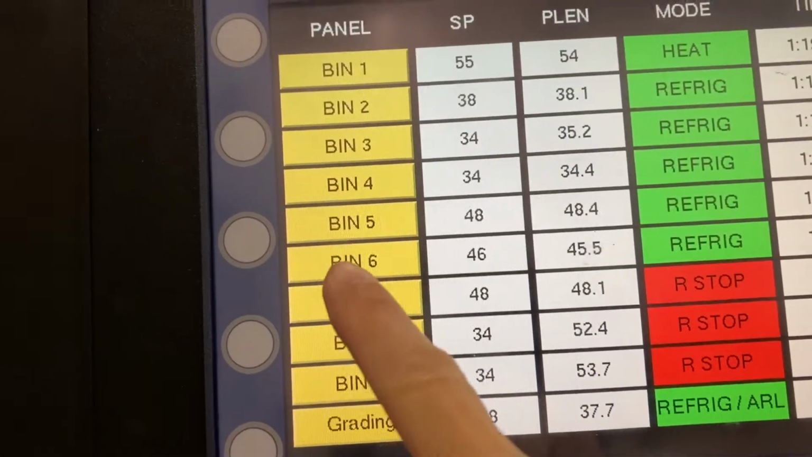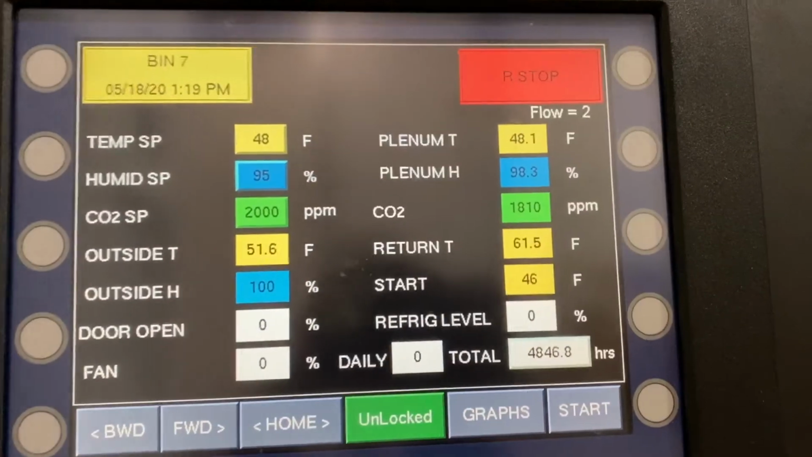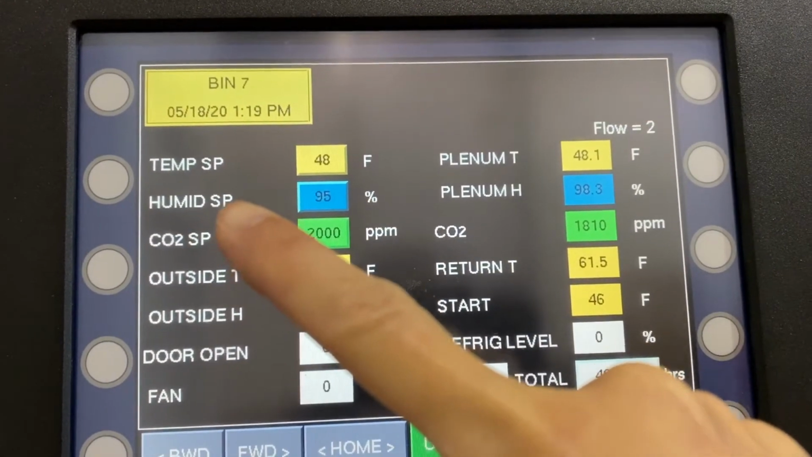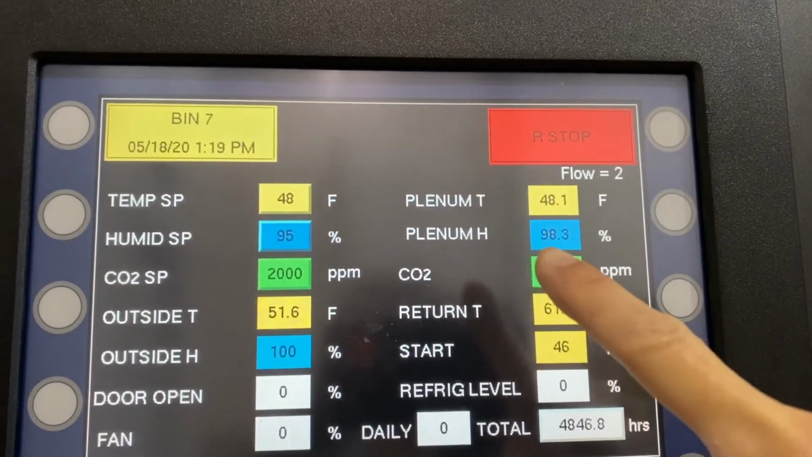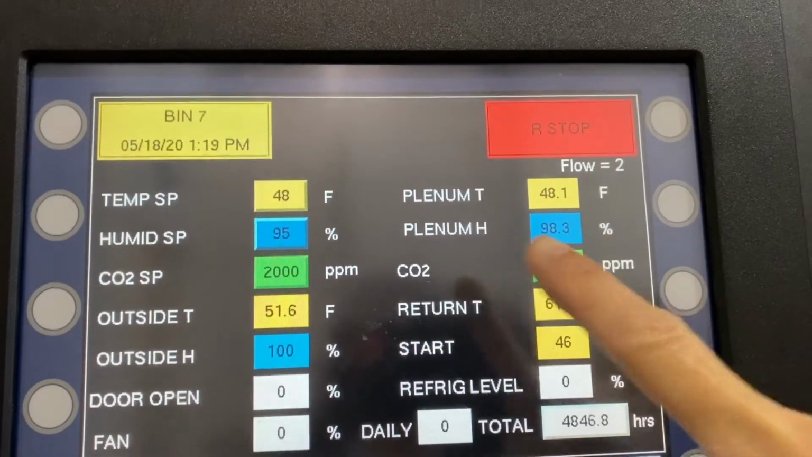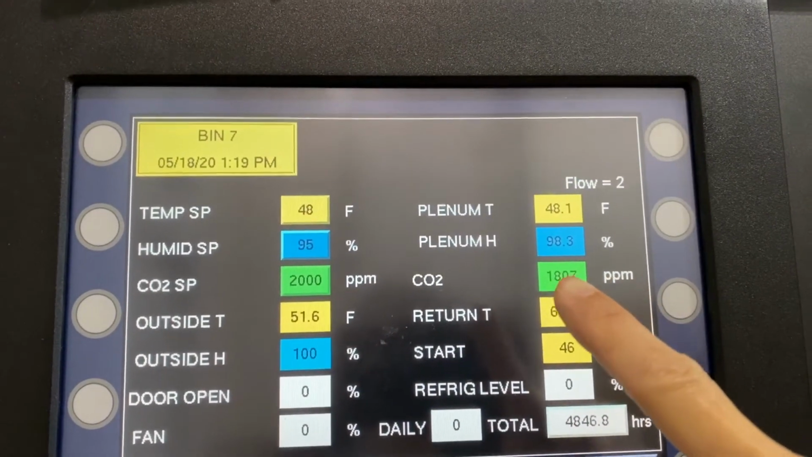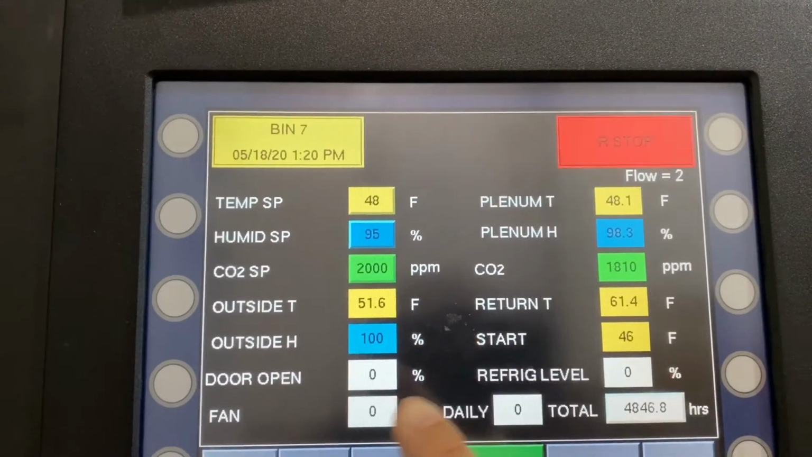If we click on bin 7, we are looking at more details. The temperature is at 48. The humidity SP, meaning set point, is 95%. The plenum, which is the true humidity inside of the bin, is 98.3%. The CO2 set point is 2000, and right now it's 1800 parts per million, which is lower than the threshold. And these are some other parameters.